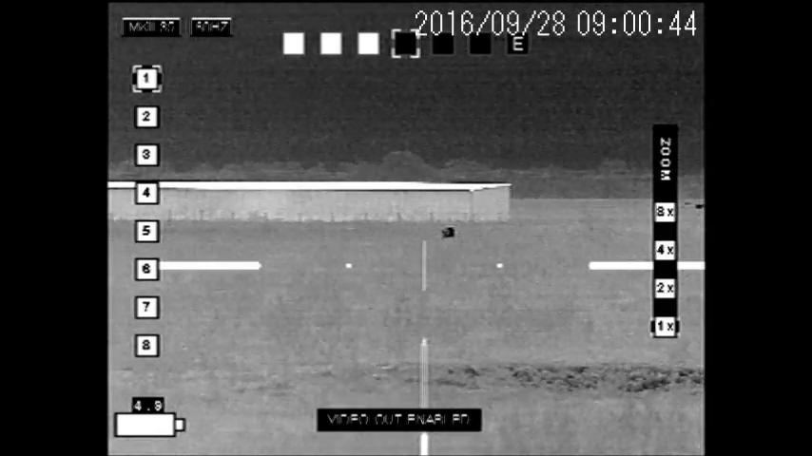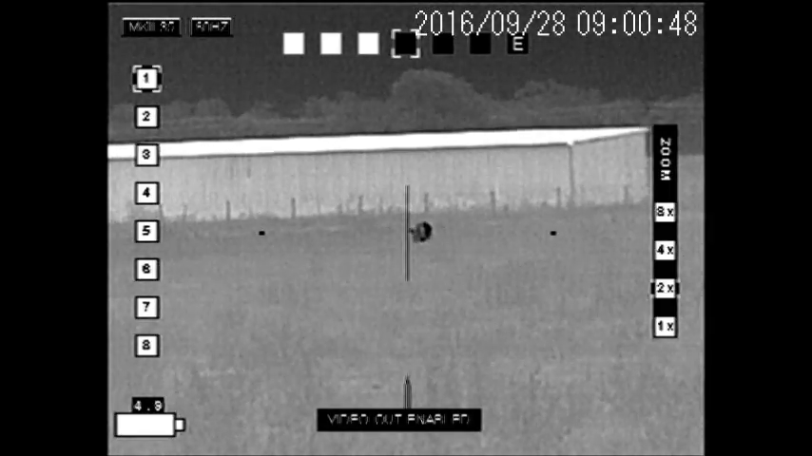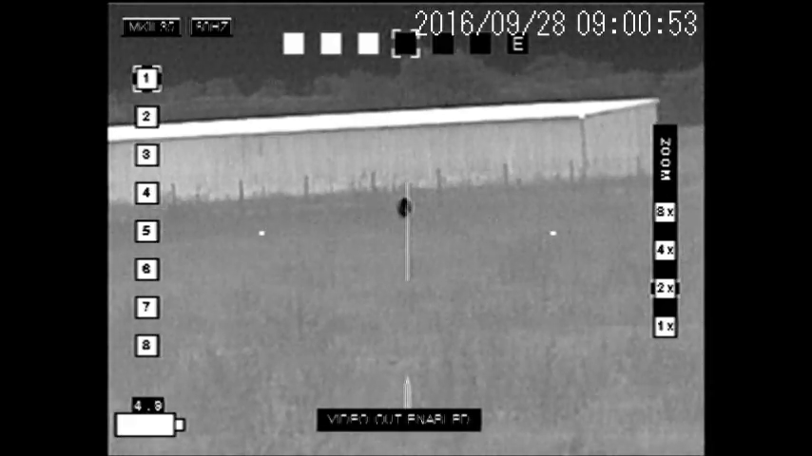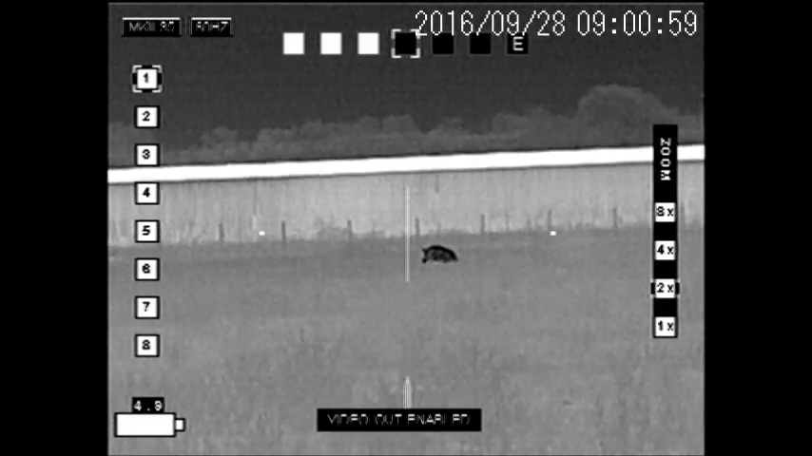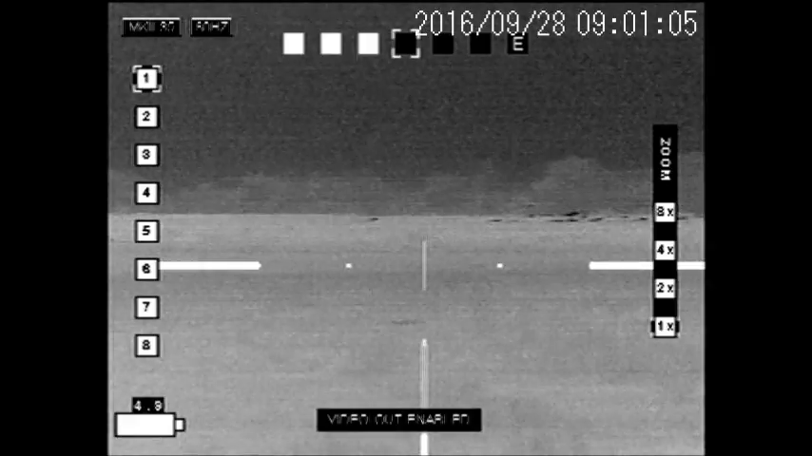And there's a big one that's kind of making his way off. Who knows? He may have gone down and got back up. He's at about 220, so that was a hit on him. And let's see what happens here. So he's already hit several times, and this one should put him down. He's down. Zane's shooting at him, so I'm going to look for other ones.